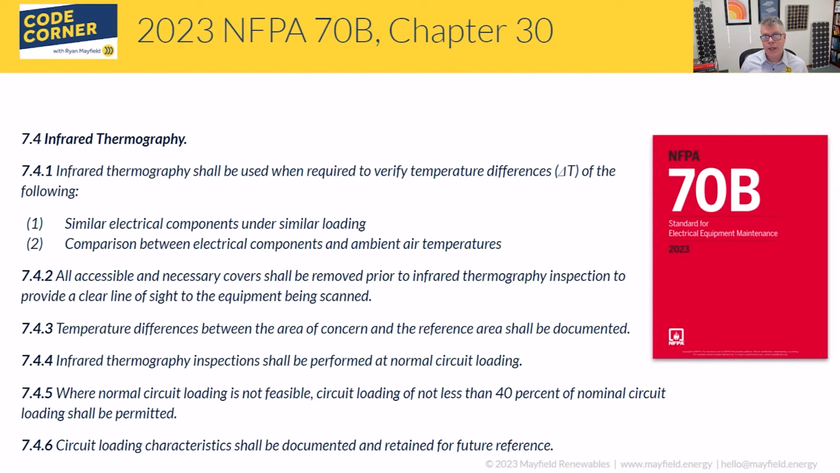Something that is new in 2023 for 70B is in Chapters 9.2 and 9.3. 9.2 talks about the frequency of maintenance, and it gives you a table, 9.2.2, that shows all the different components or tests and how frequently you should be doing them. The very top of it talks about electrical components and thermography, and the new thing in 2023 is that it says you should be doing thermography of your electrical system components at intervals of no greater than 12 months. So annually, at a maximum, you should be going out and taking these measurements.